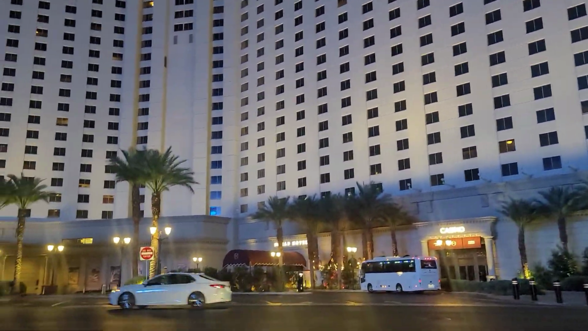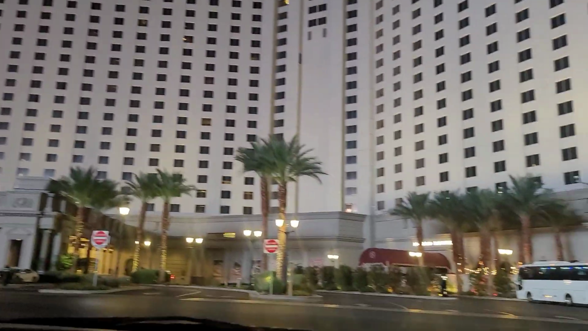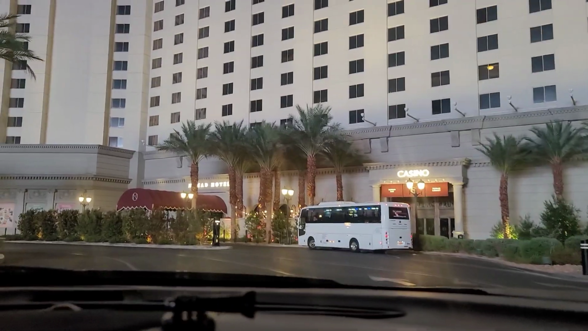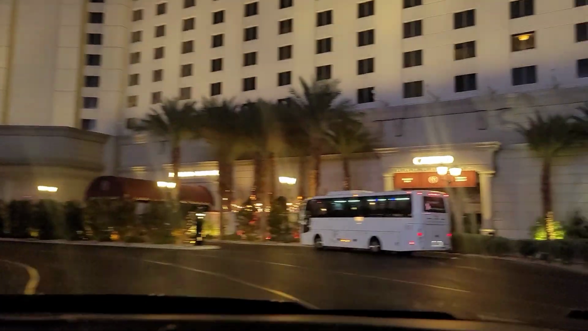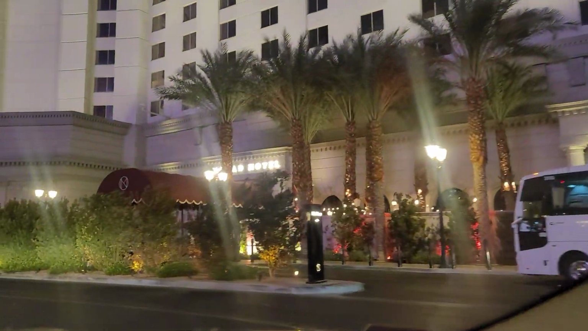So now we're going to go through the old Monte Carlo, which is the Park MGM. They've got this little boutique hotel, the Nomad Hotel, which is... The Nomad Hotel is connected? Or? Yeah, it's connected. Oh, I see. There it is, right there. Is there gambling in the Nomad? No.